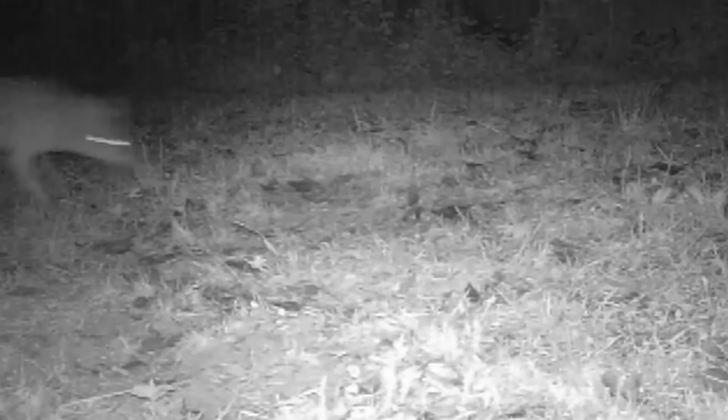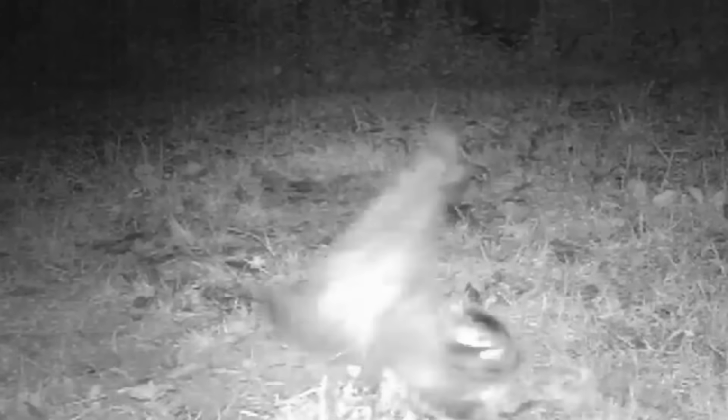The poor coyote even tries to get his food to take away, but these raccoons are having none of it. And I thought coyotes were the real threat.